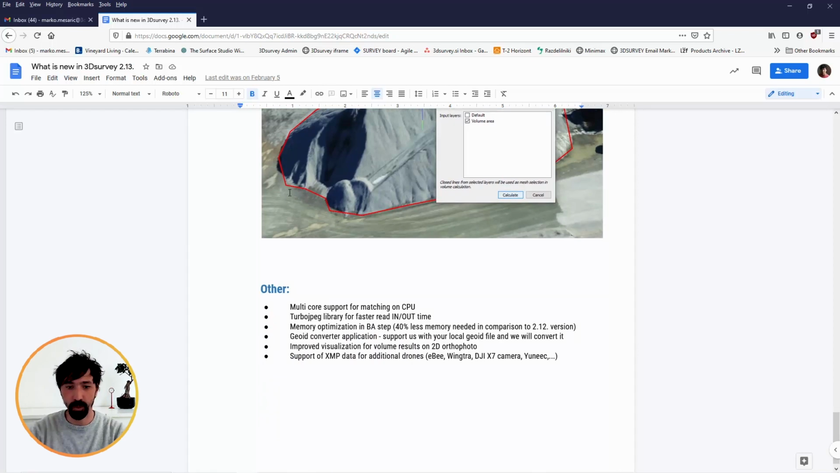Then another one, which is not described like so here, but I can just explain it really quickly. It's multi-core support for matching on CPU. So again, speed-up improvements. The Turbo JPEG library is integrated, so we read the images faster. Again, speed-up improvements. Then another optimization: we use more than 40% less memory in this version in comparison to the previous one. So it means you don't need to buy additional memory and you can continue working with your existing computer.